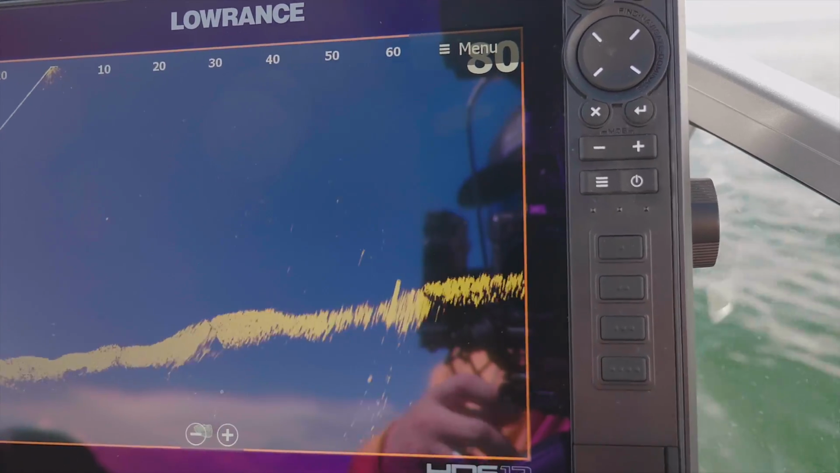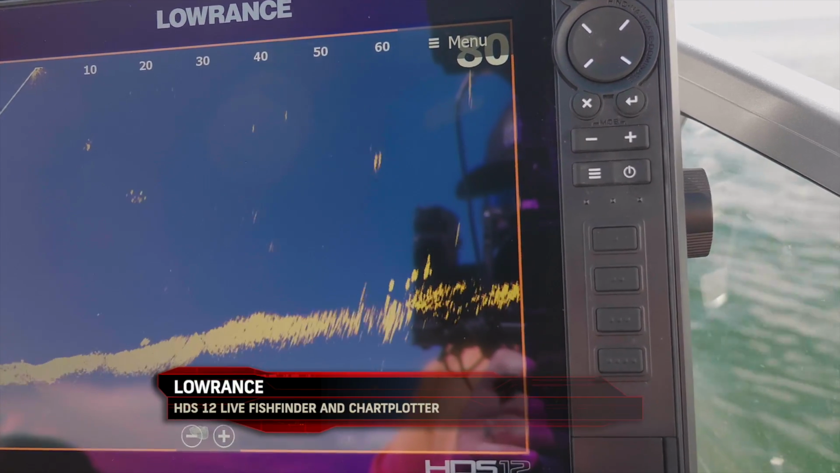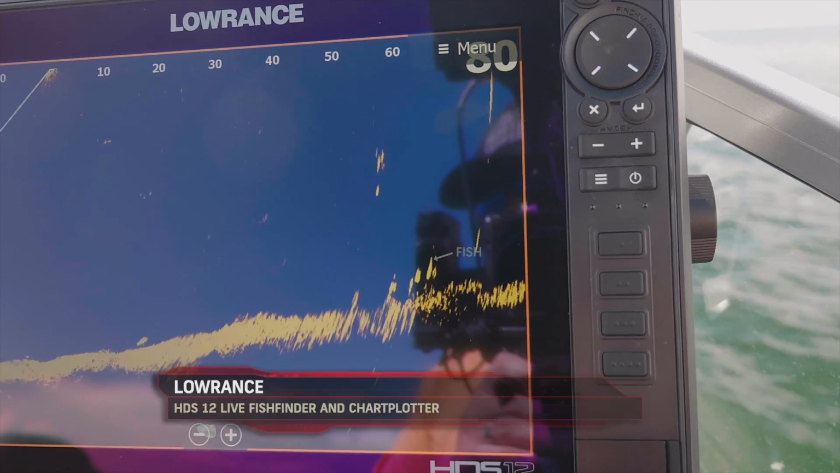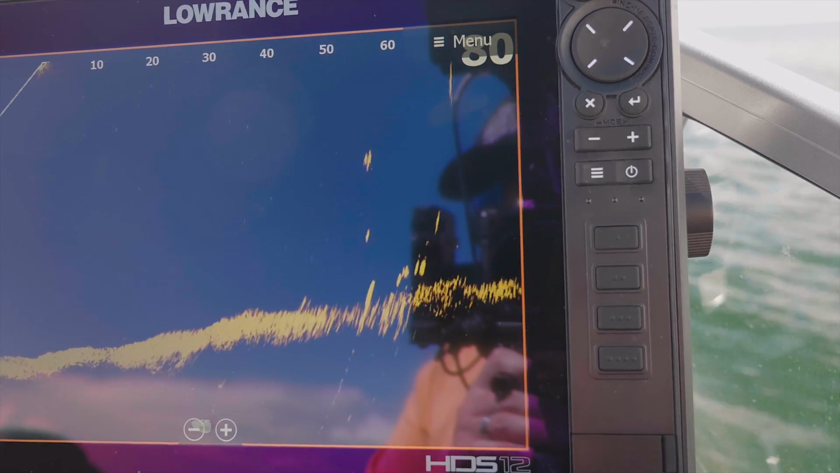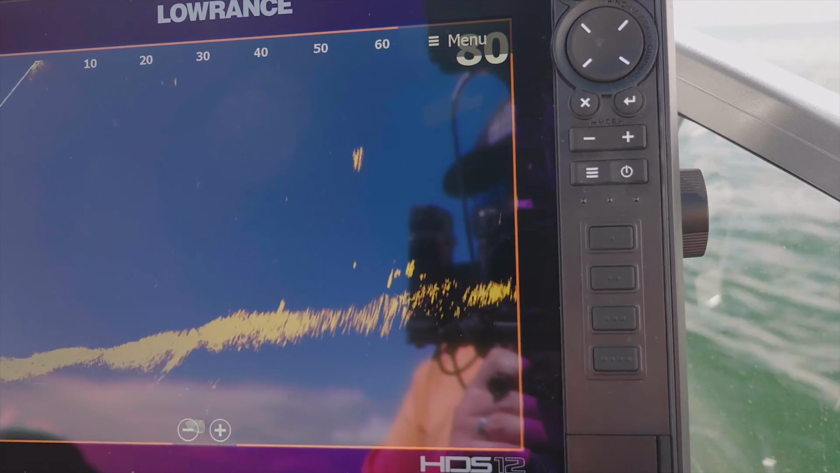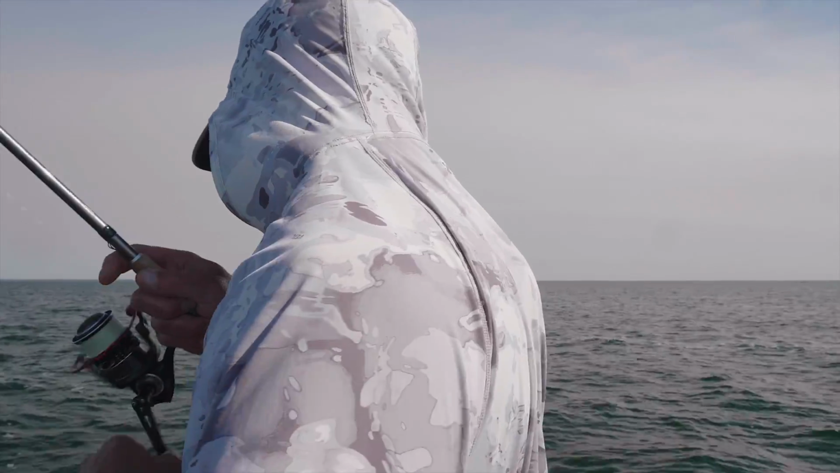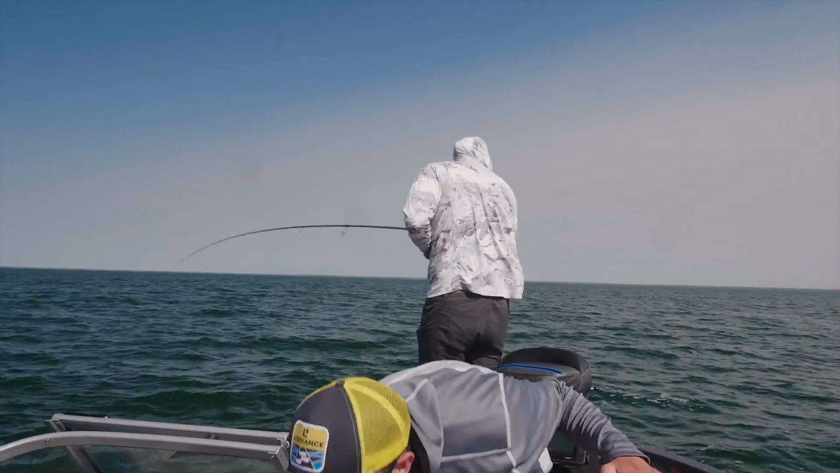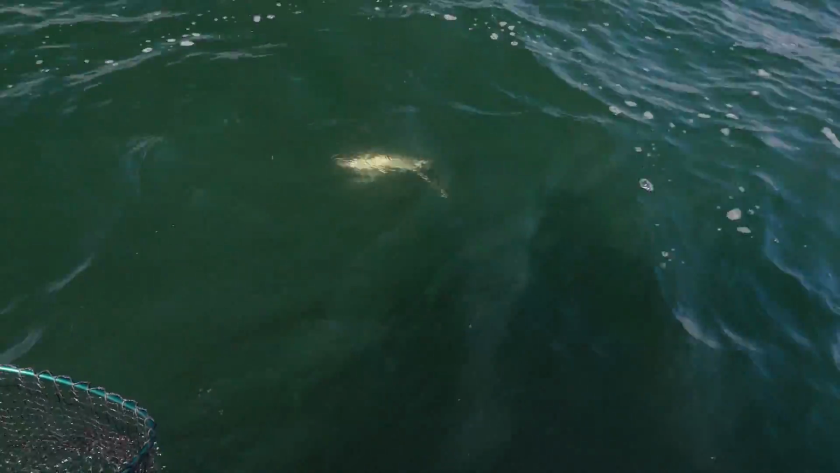Enter Active Target. Now I'm giggling all summer long simply because of the fact that there's a lot of scenarios where I can pan around, find a school of fish, or maybe just one big one, make a precise cast at that fish, watch my lure fall down, and then watch that fish engage. Gives me the ability to change my cadence, raise it up higher, let it fall down, and a lot of times even watch that fish bite on the screen.